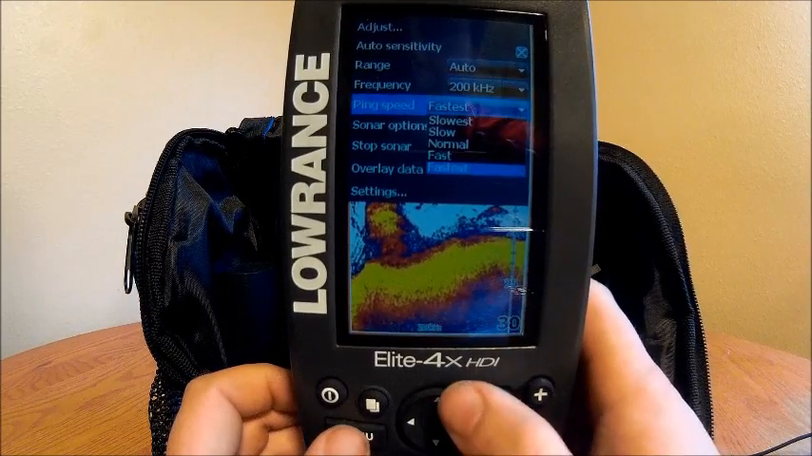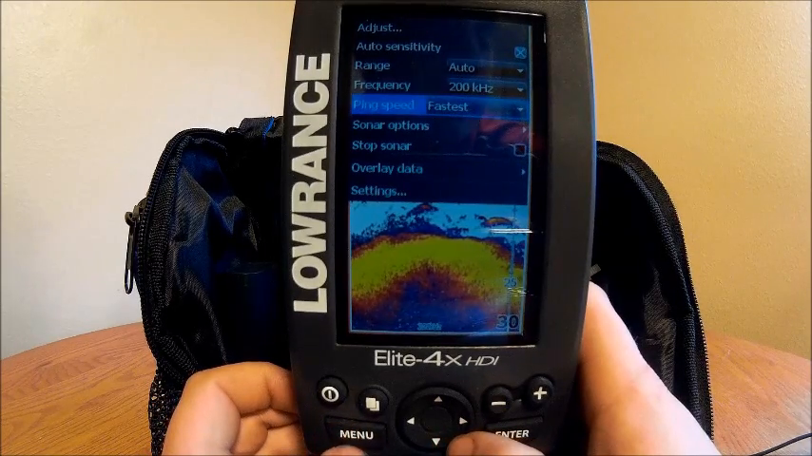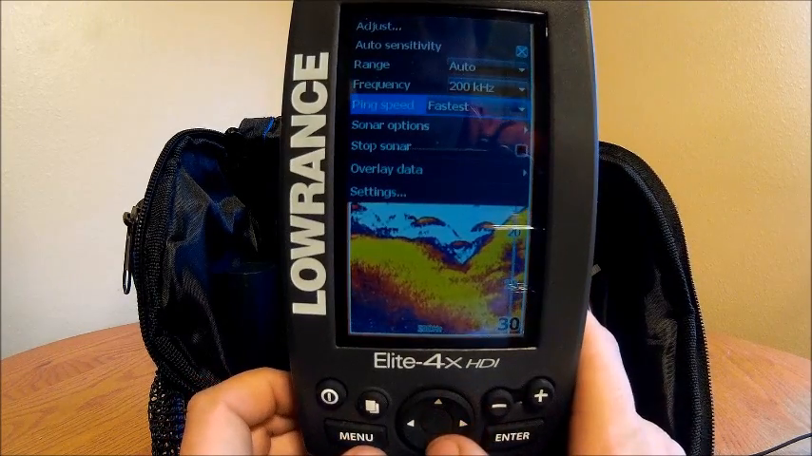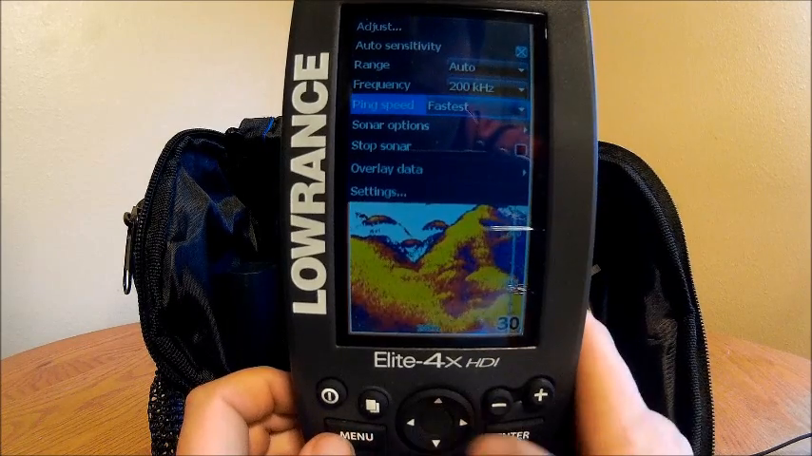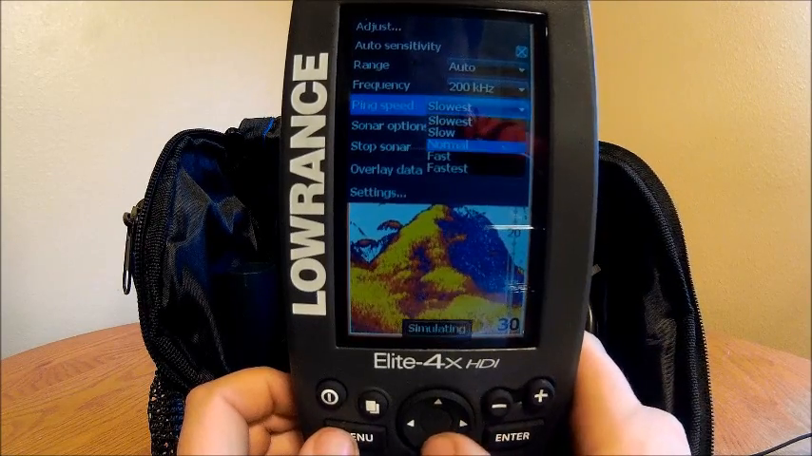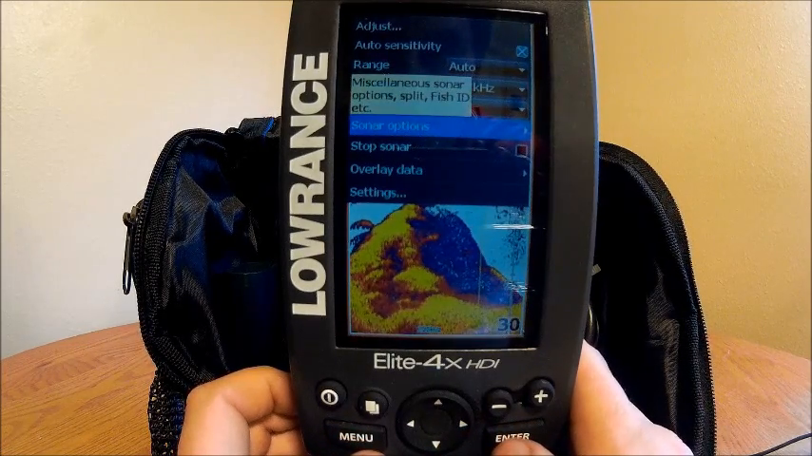Ping speed, fastest. I always leave this on either fast or fastest. I guess ping speed is the rate at which your sonar is sending out data, how fast it's sending it out and how fast it's receiving it. If you have it on fastest, it's just click, click, click, click all the time, whereas if you have it on slow or slowest, it's just click, click, click. So for me, I like to know what's down there almost instantaneously. I probably don't get as much detail because it's sending out so quick and fast.